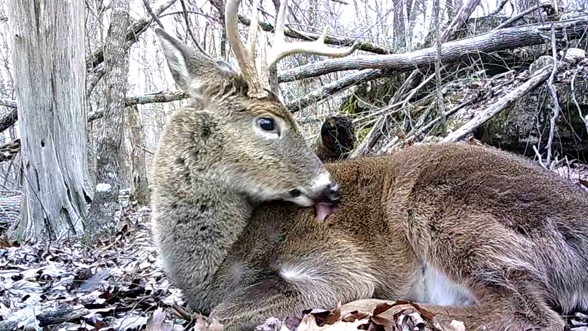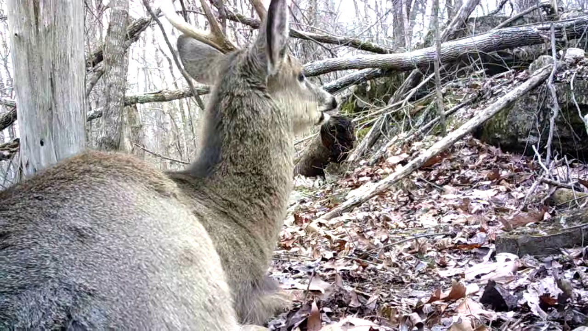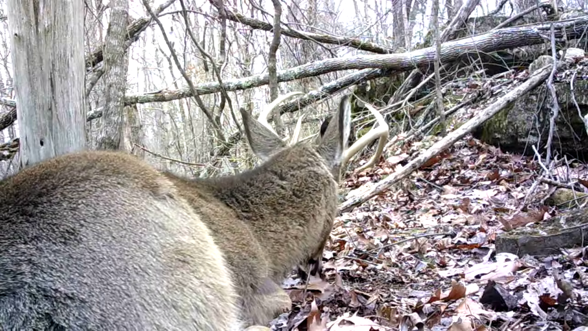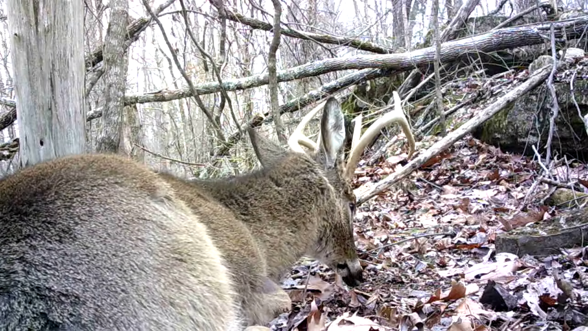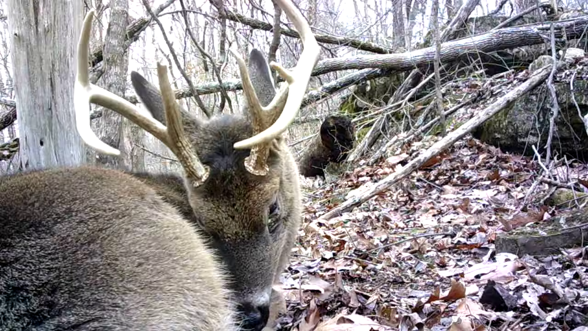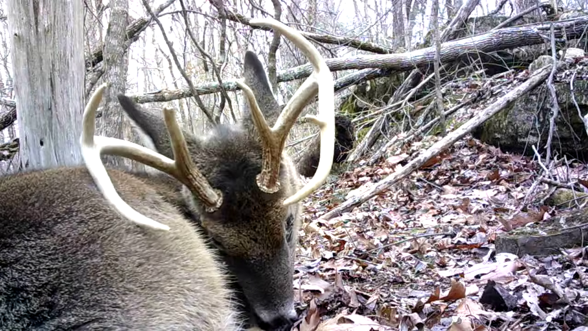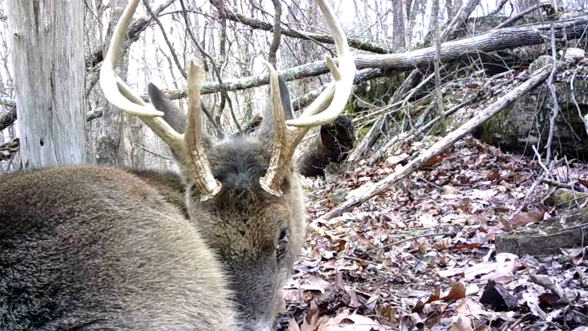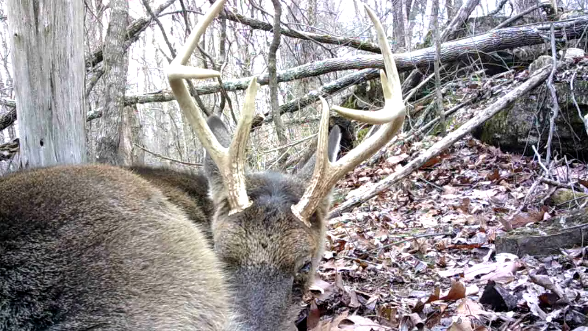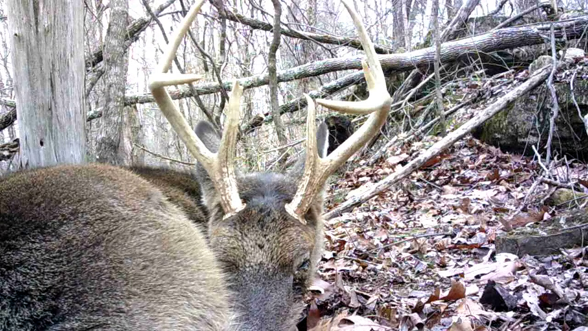These are rare captures of some of these deer and their habits. But I learned something new every year from these cameras. Ain't he beautiful? But he's seen some rough times. Well, there's the deer.